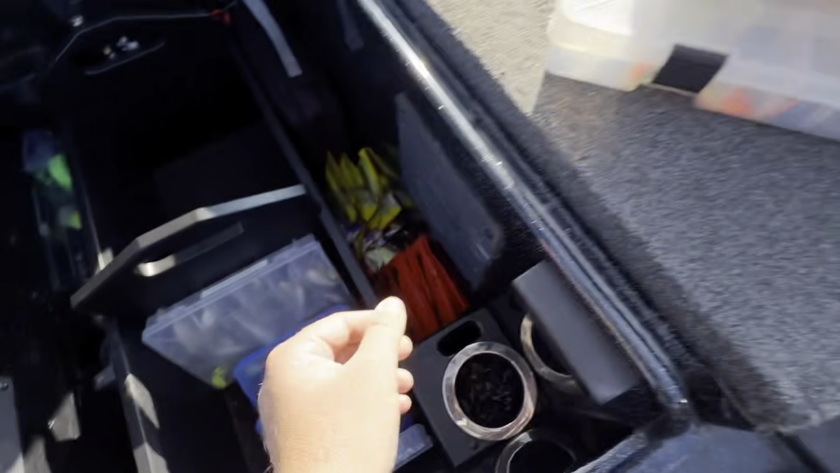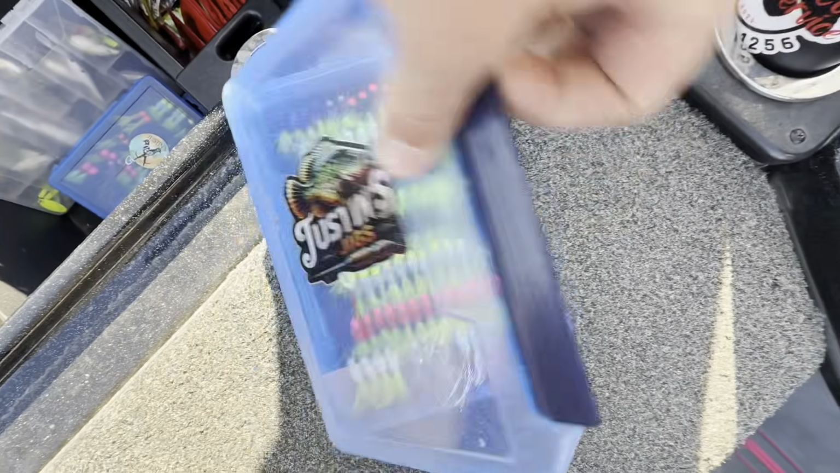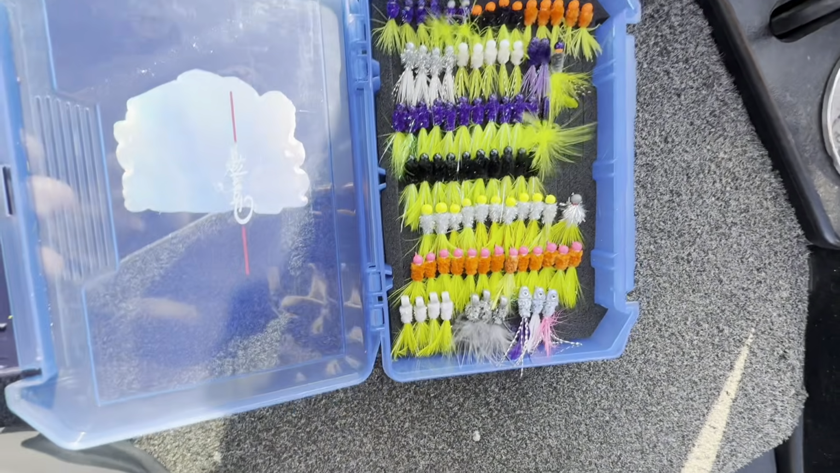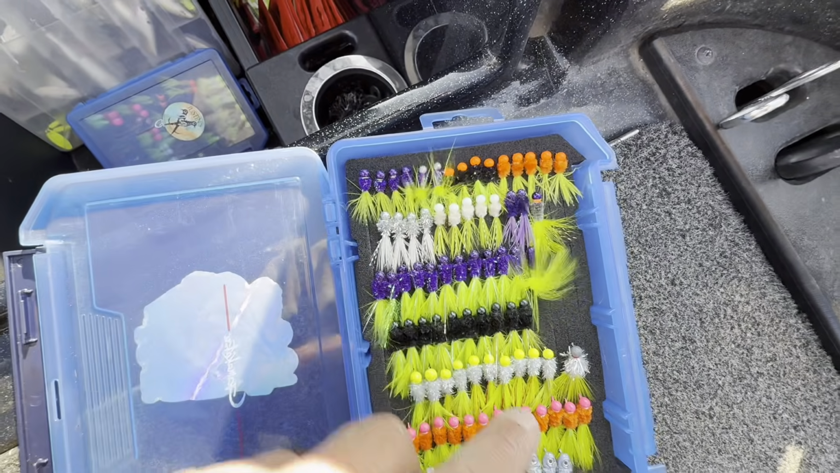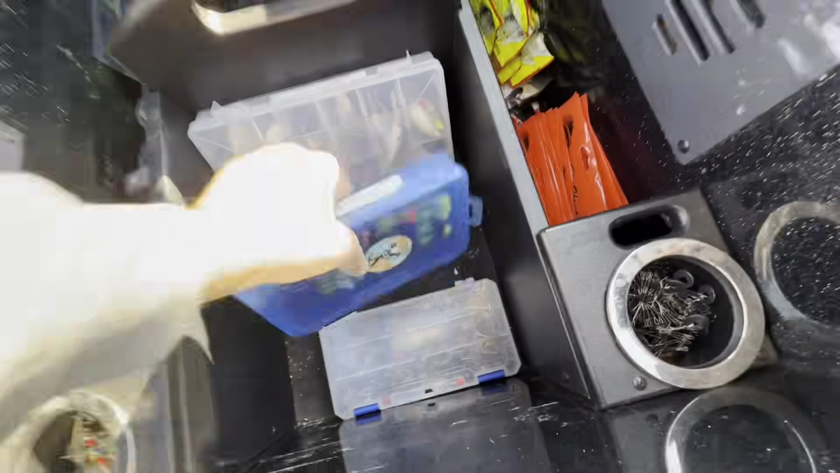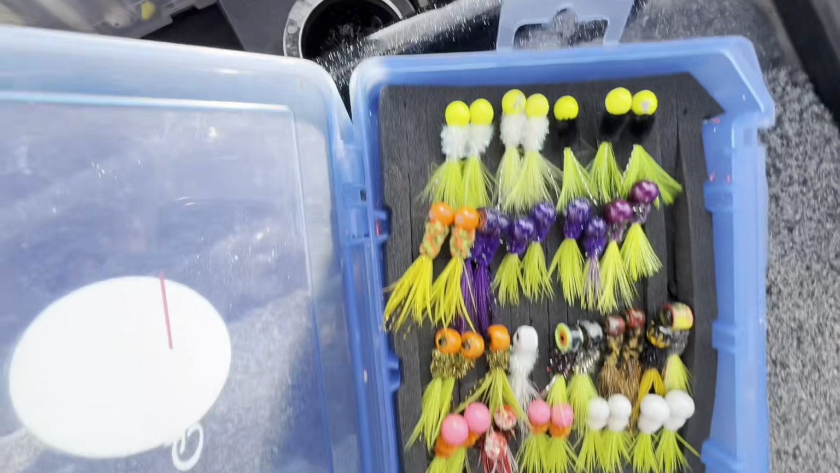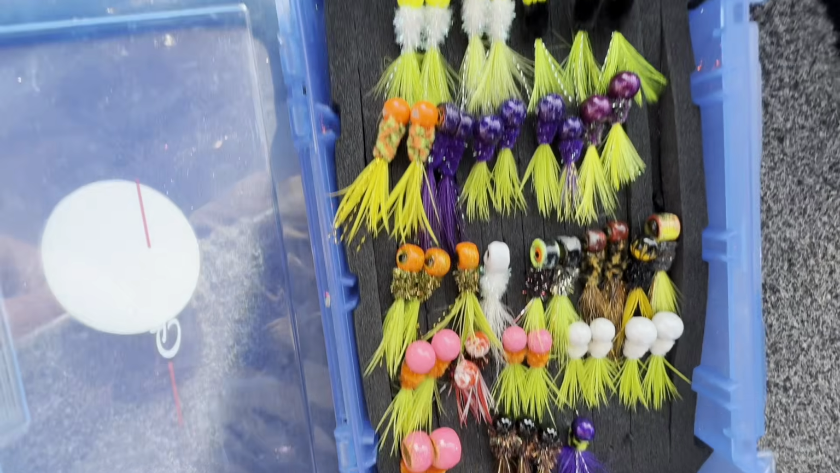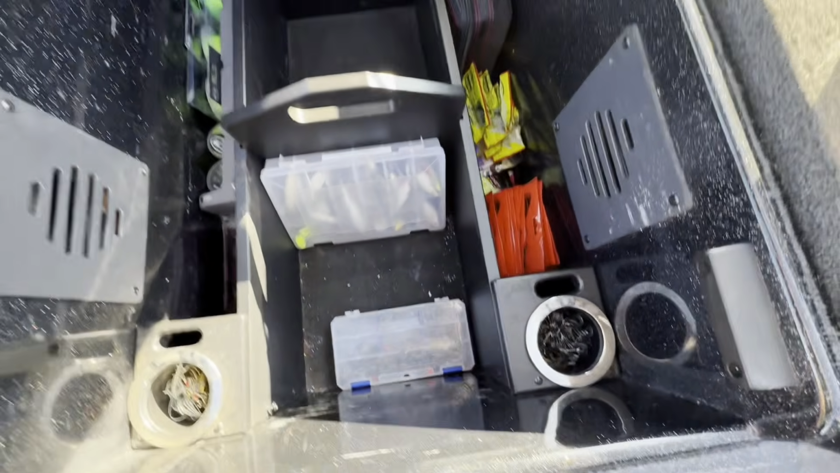So I've got two more hair jig boxes in here. This is another one. This is all 32nd and 24 Cyclops. Most of these are all tied on ball head jigs. And then these are my big hair jigs. These are all 1/8 and 1/4. Most of them are ball head or pill head jigs. Don't use those a ton because I typically go smaller before I go bigger.